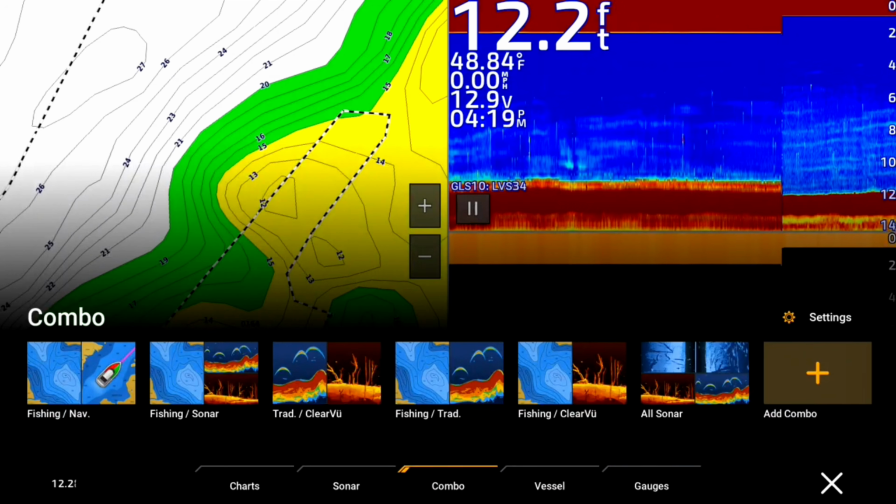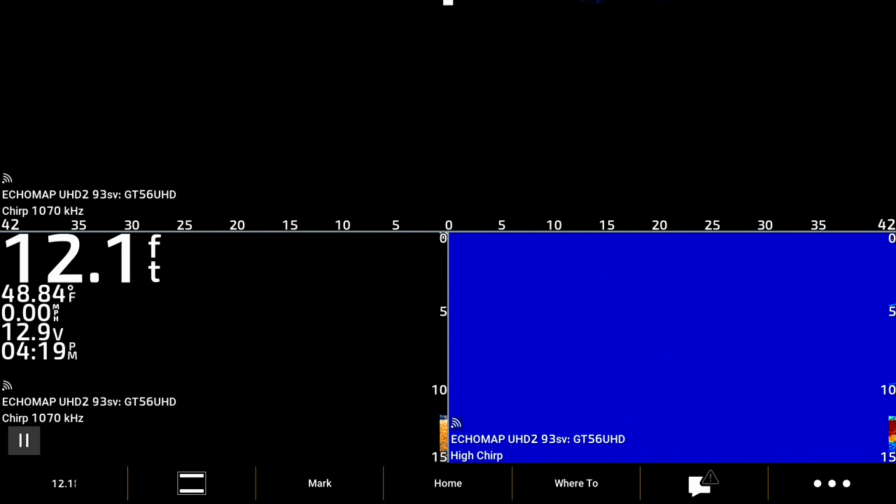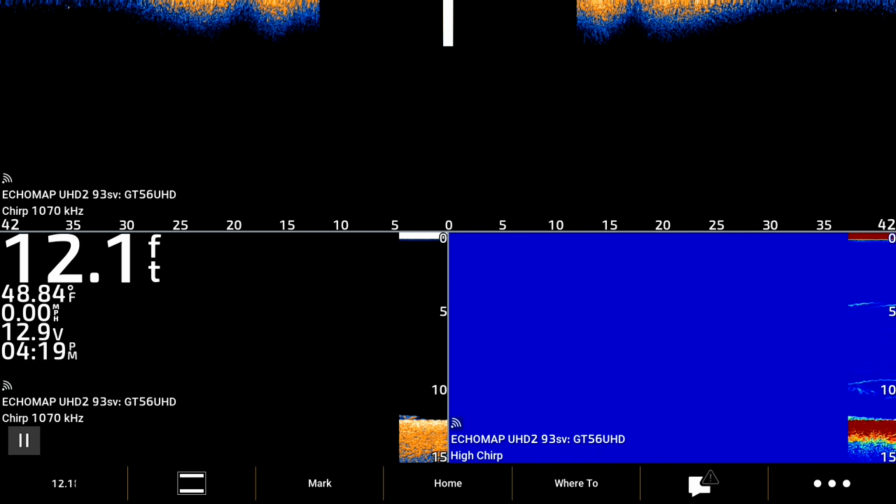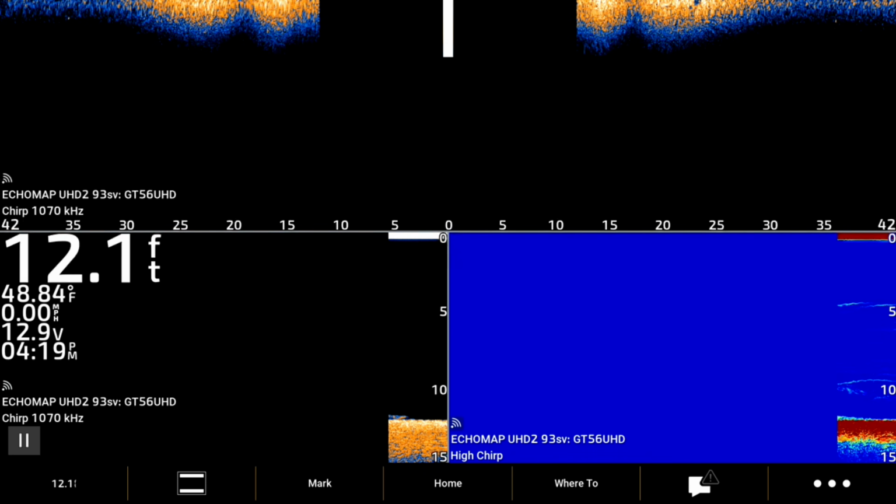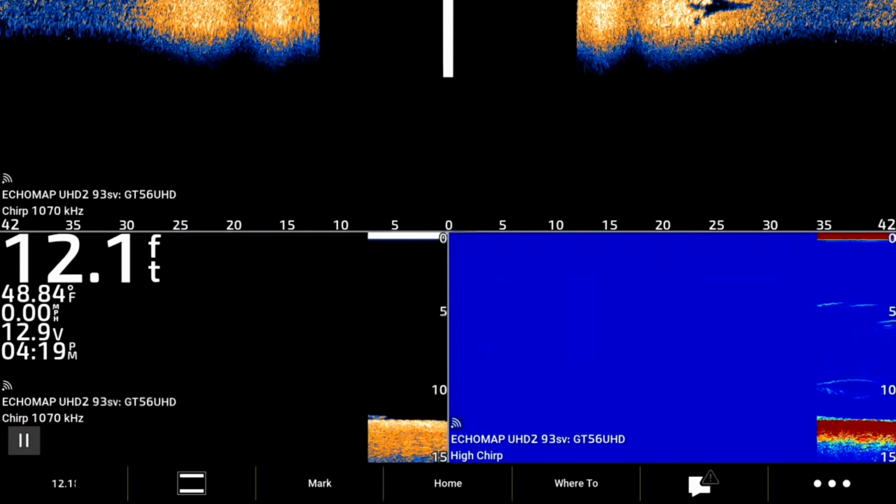Let's see what else we got for combo menus. This all sonar one is one that's really common for me. So like if you had this on your console, this would pick up, as you can see, I have the GT56, which is actually the transducer on the Kraken.